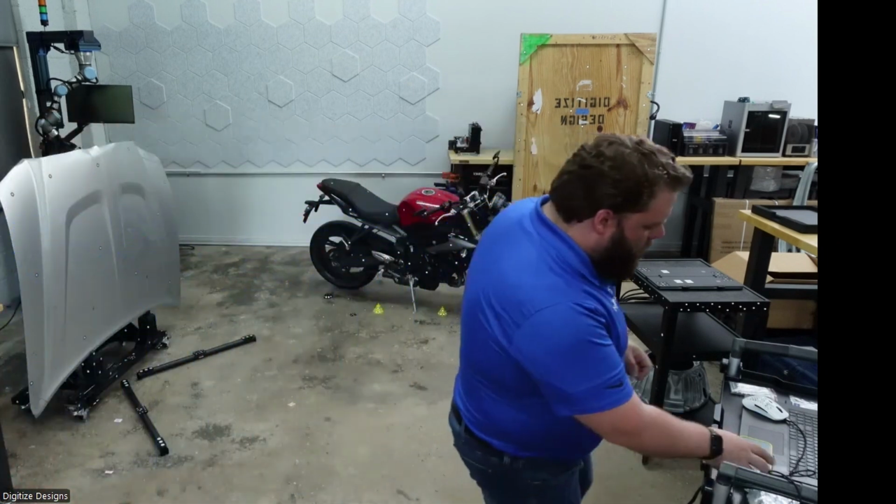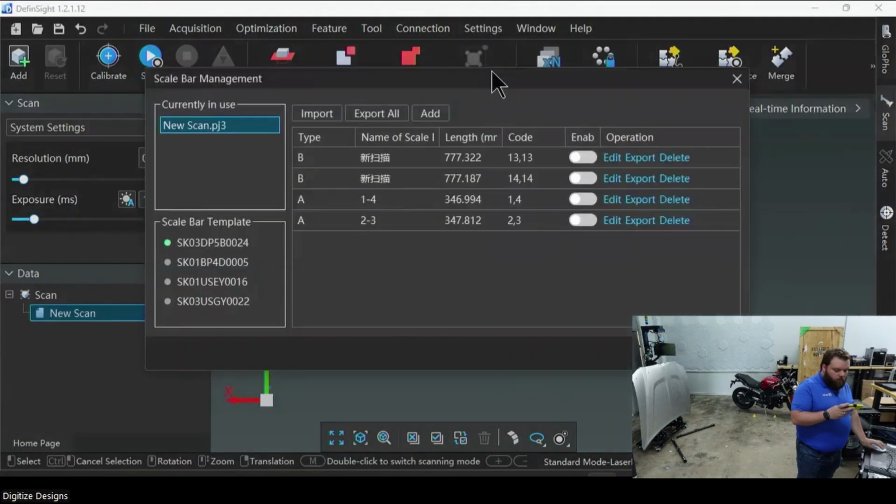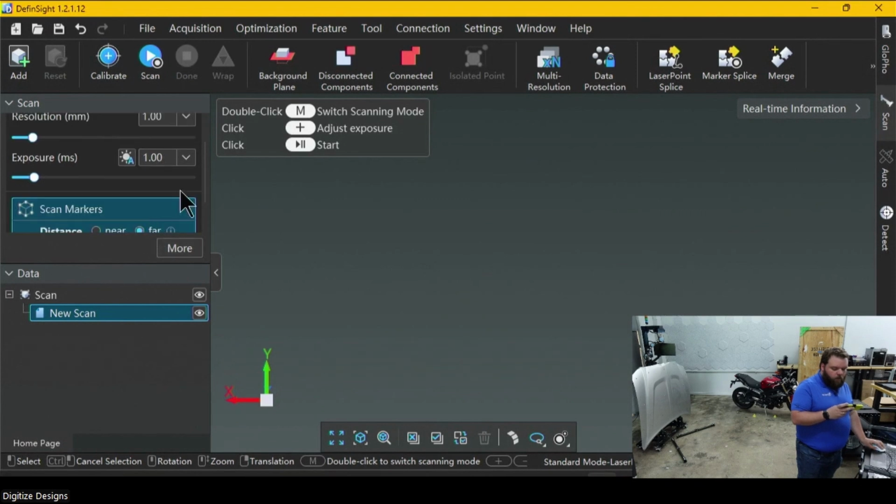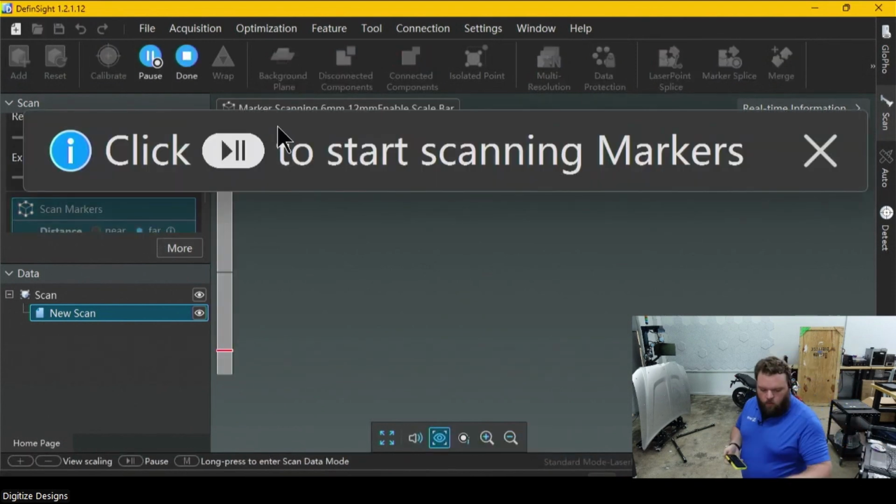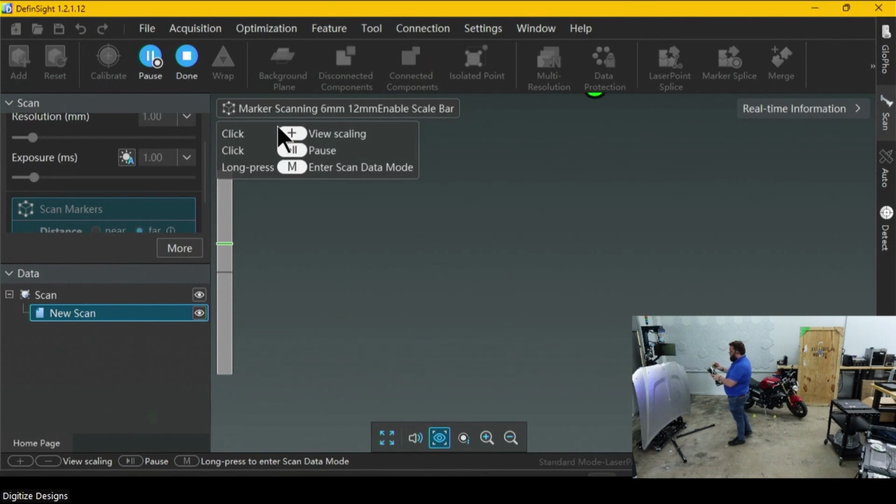Cool. I do have to tell the Define Site that I'm looking for these two scale bars, that I'm putting them in the field of view and to expect them. And then we're ready to go. You might hear a little bit of a beep. There's a little warning beep if you're approaching the end of the field of view in any direction, but you can always turn that off.